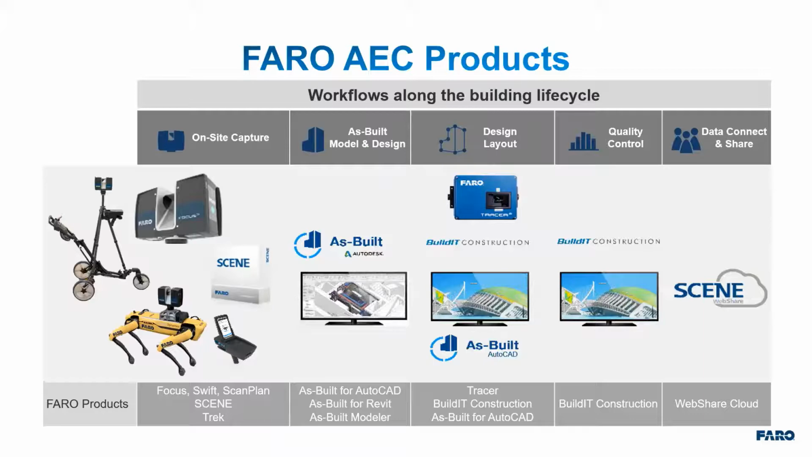Scene is our processing and registration program that provides a jumping off point for the rest of the workflow. As-Built sits directly inside AutoCAD, sits directly inside Revit, and provides more tools to view and model from the point cloud.